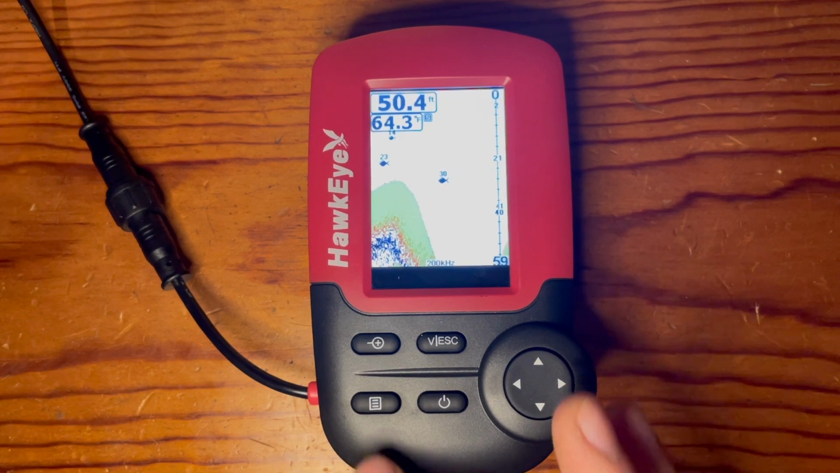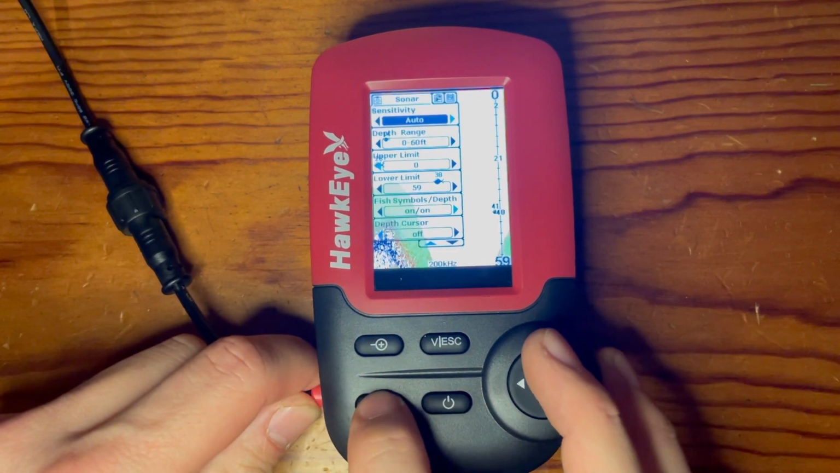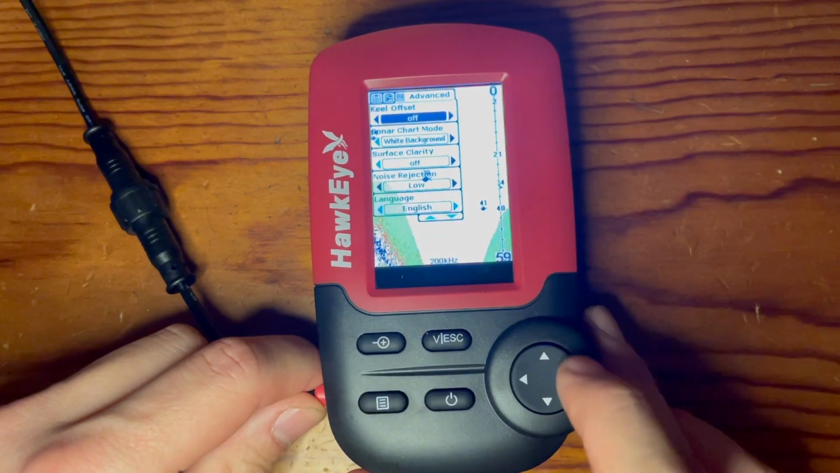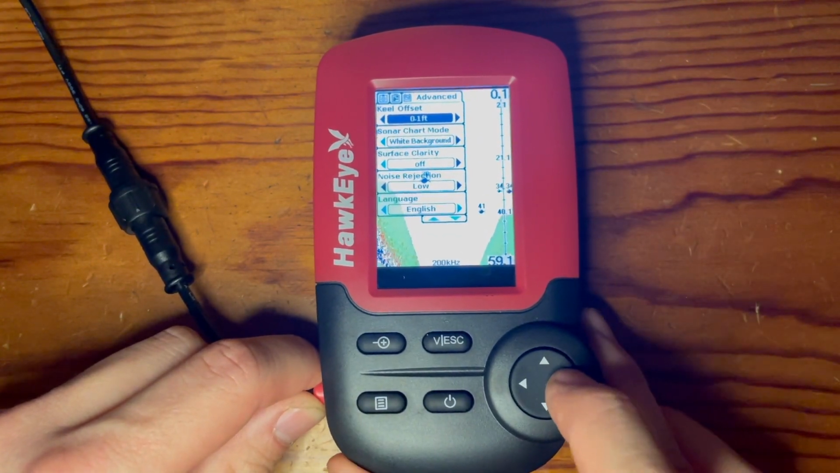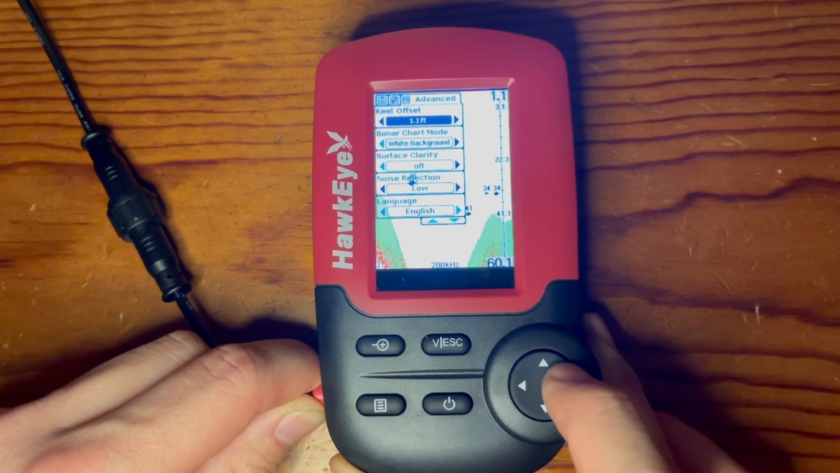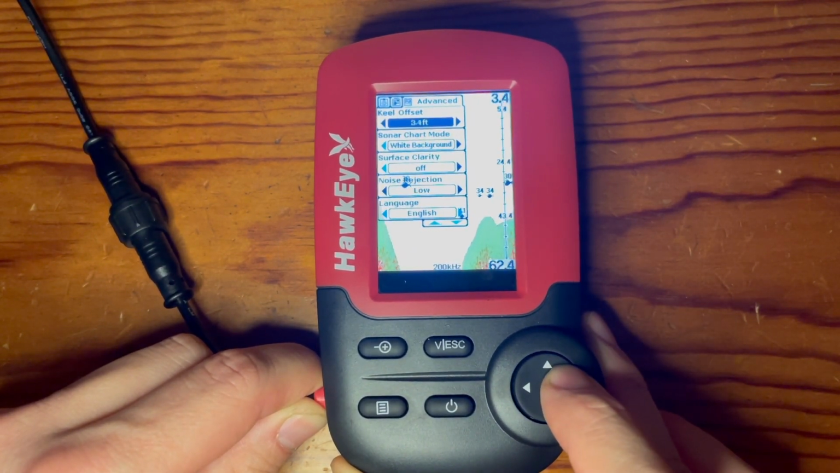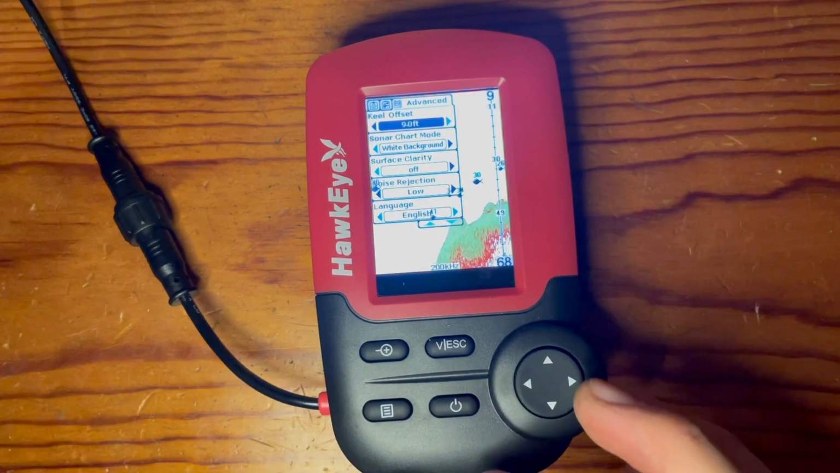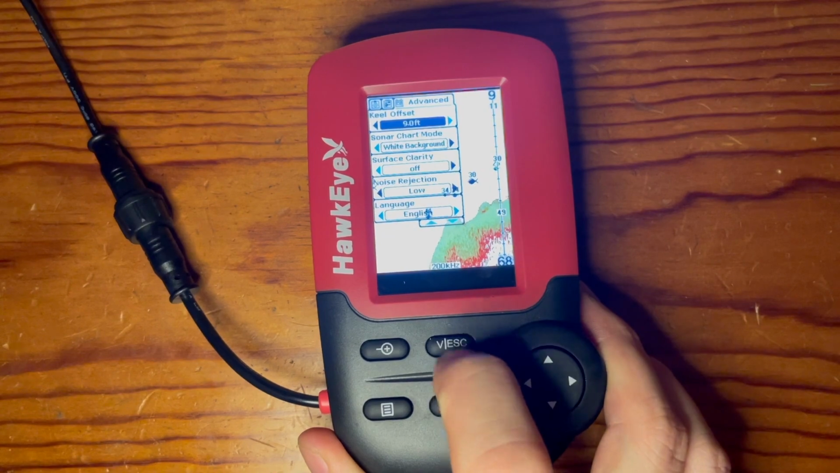So in order to get to that feature, you select the menu option once, twice, and then a third time to get to advanced. And then it'll show you the keel offset. I can choose from off to partial increments in a foot, all the way up to 9 feet. Once you're through with your selection, push escape to save.